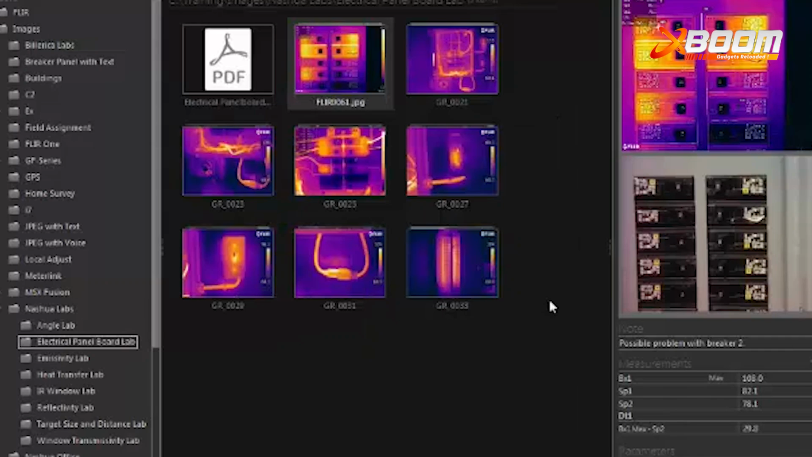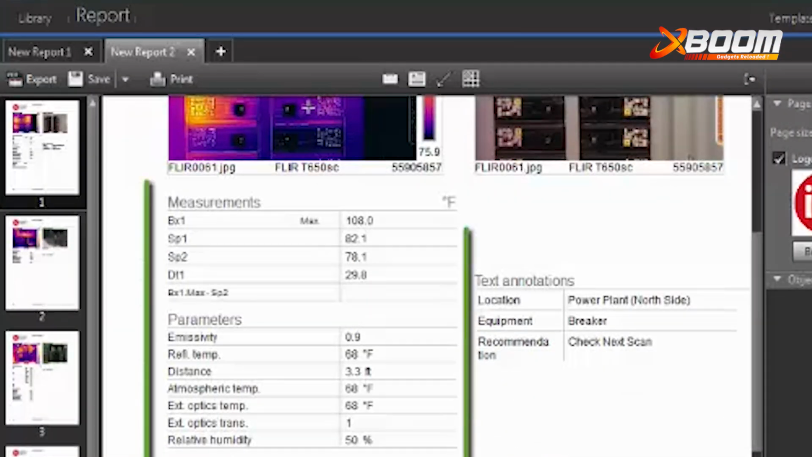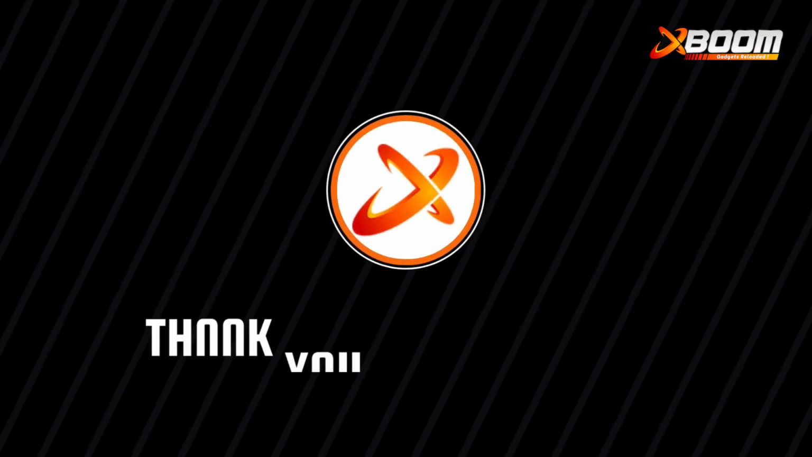And Xboom will provide you a detailed report with GPS-tagged hotspot locations, exact temperature readings, area names, severity levels, and thermal images. Thank you for watching.